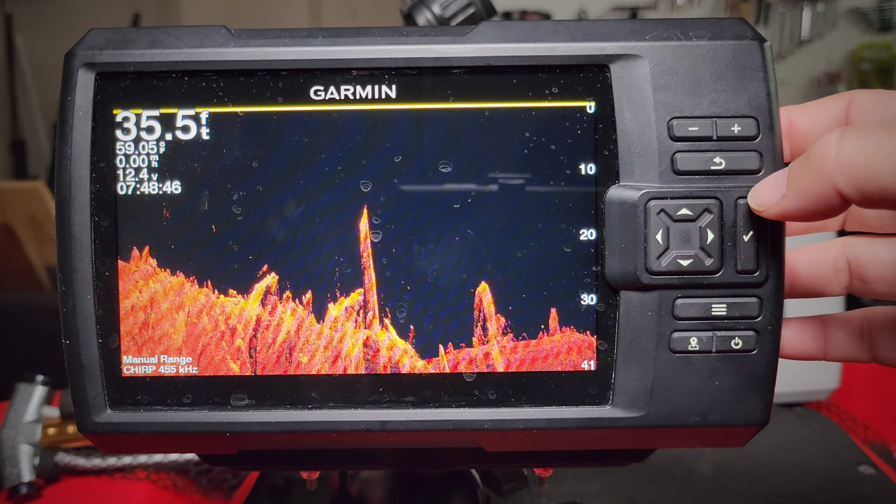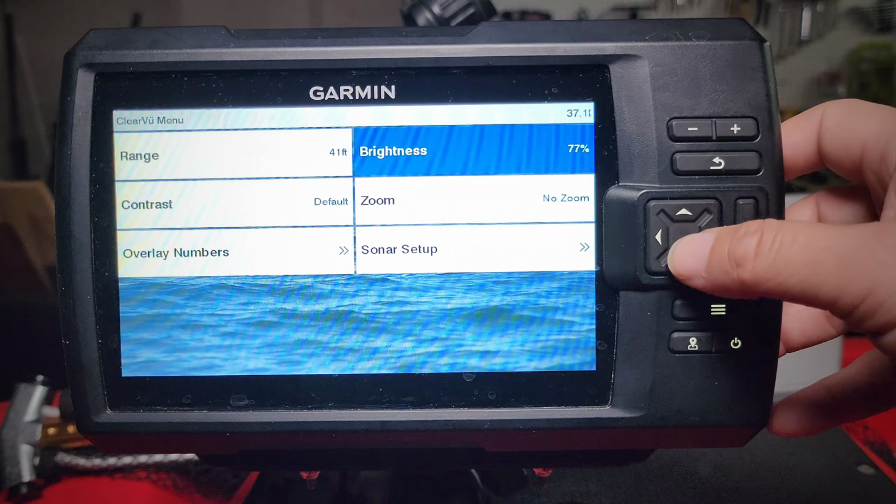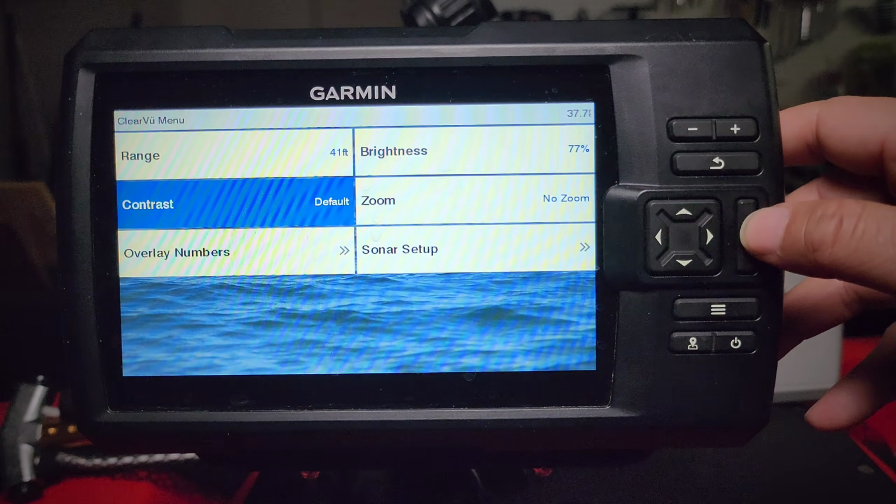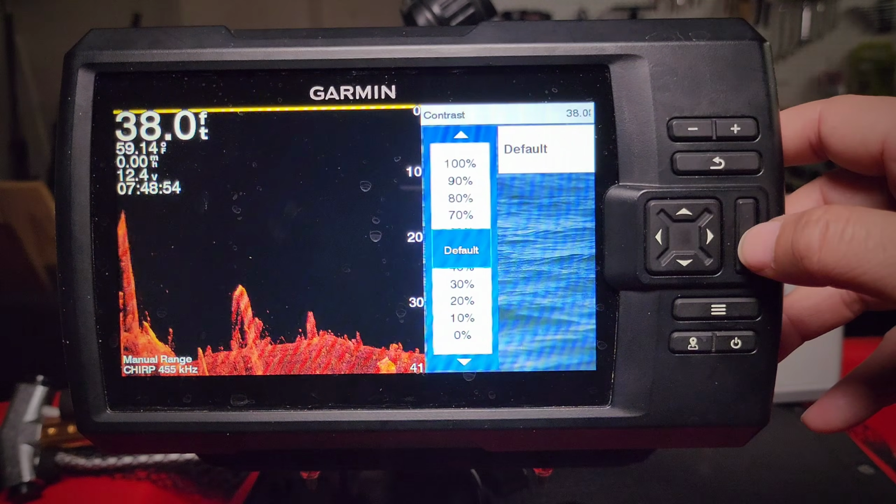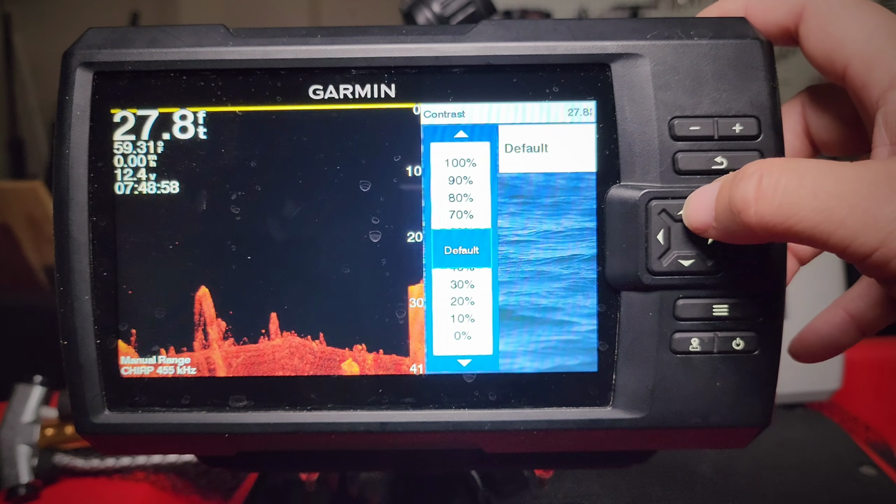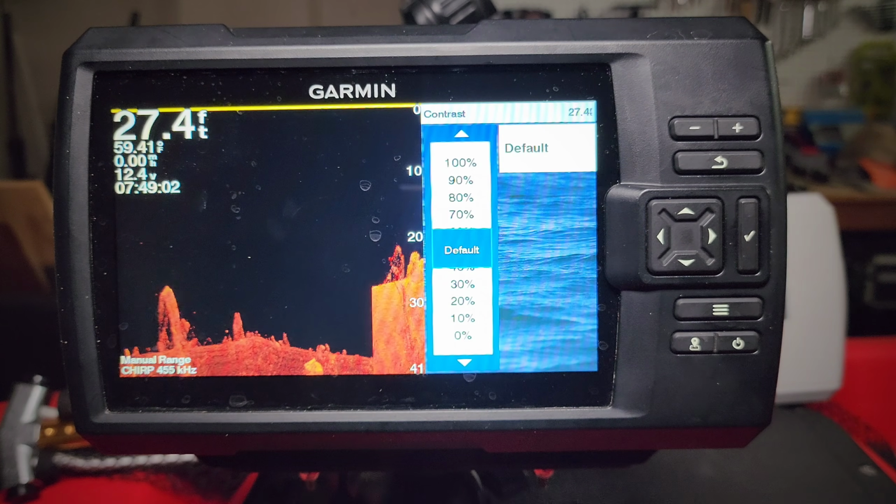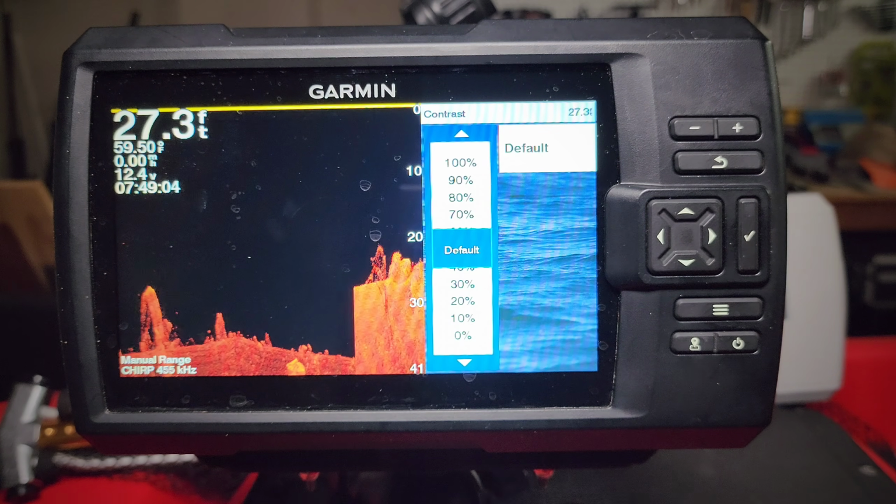Now let's go into contrast. Let's try changing the contrast a little bit. Again, set a default. Now if we change contrast, let's wait for this screen to scroll through.